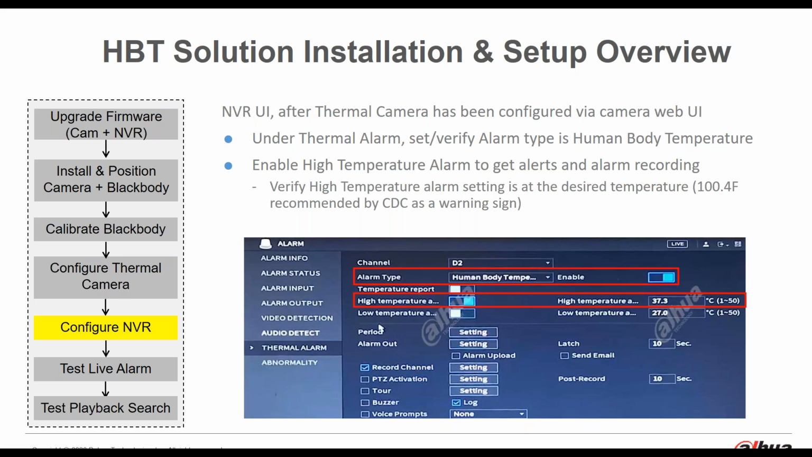And I did a little bit of research on that. At least one source was that the CDC recommended that 100.4 degrees Fahrenheit is an effective warning sign for a fever condition that is likely with COVID-19 sufferers. So once again, you can change that to whatever you feel is appropriate for your installation.